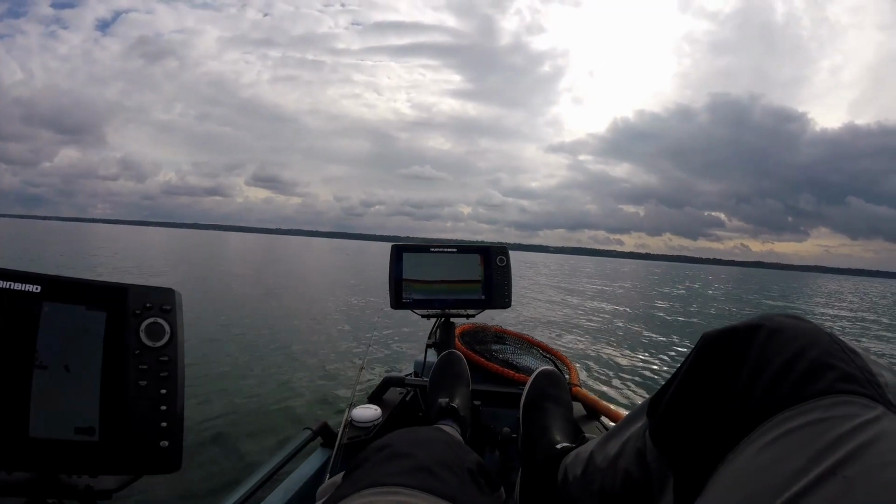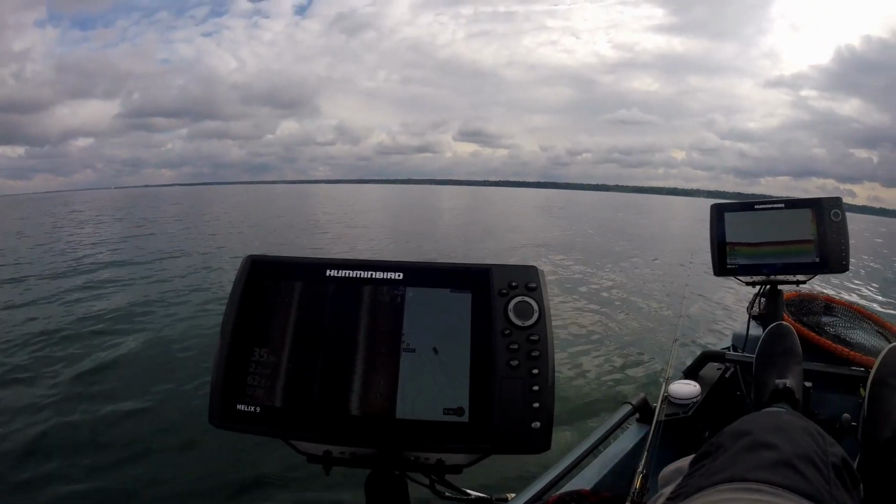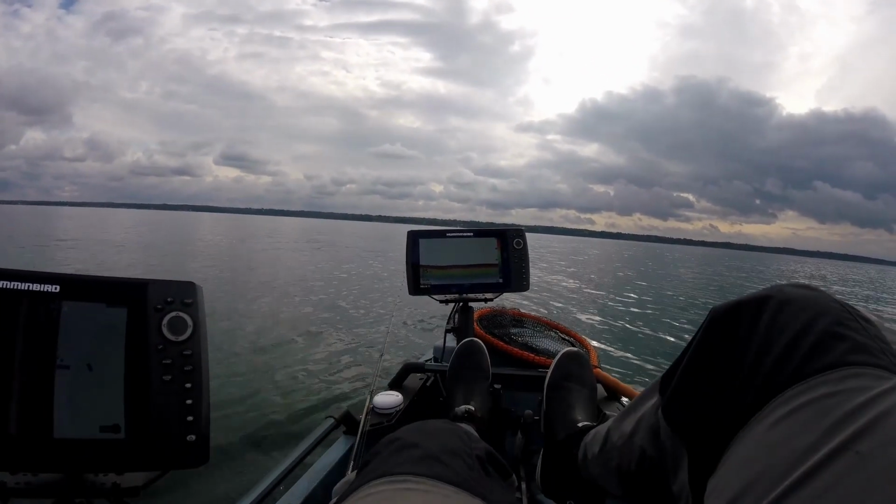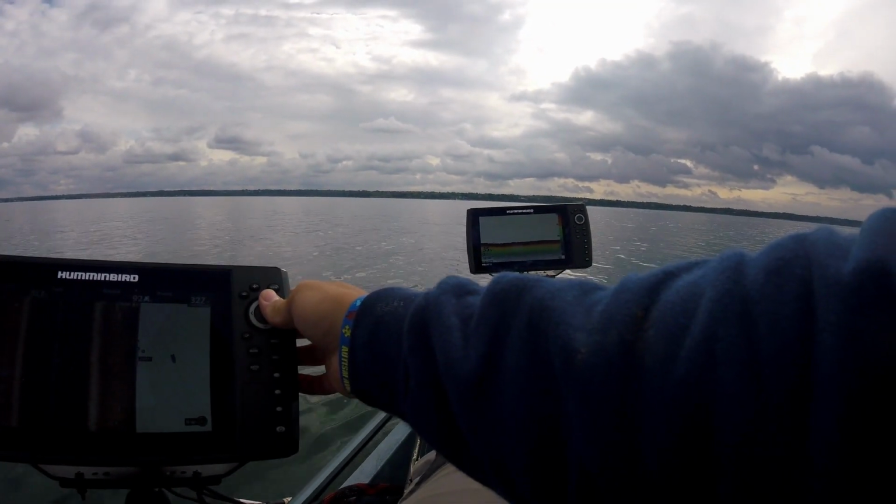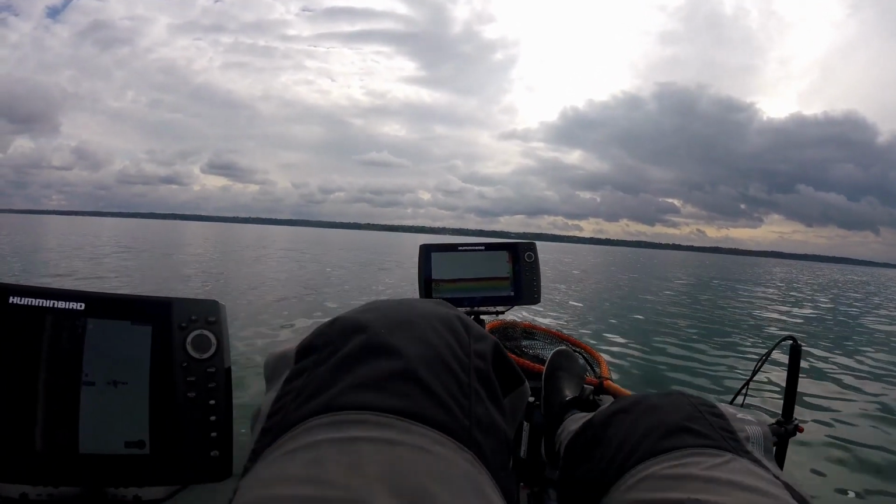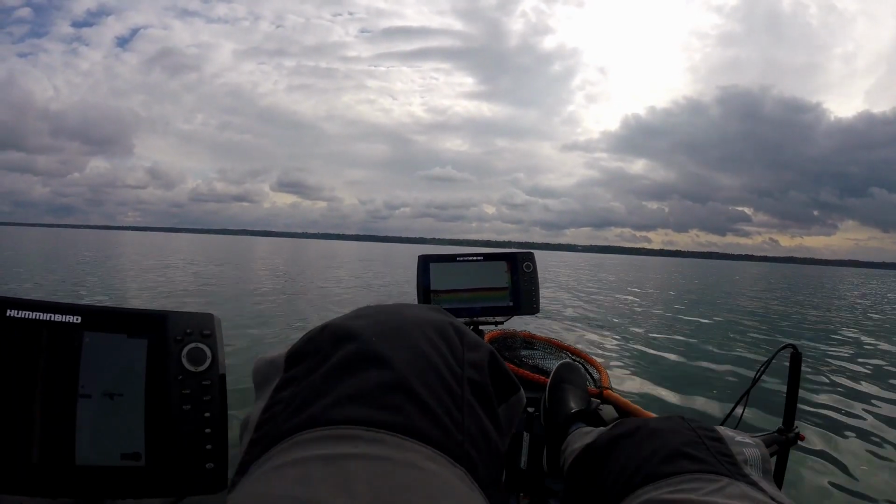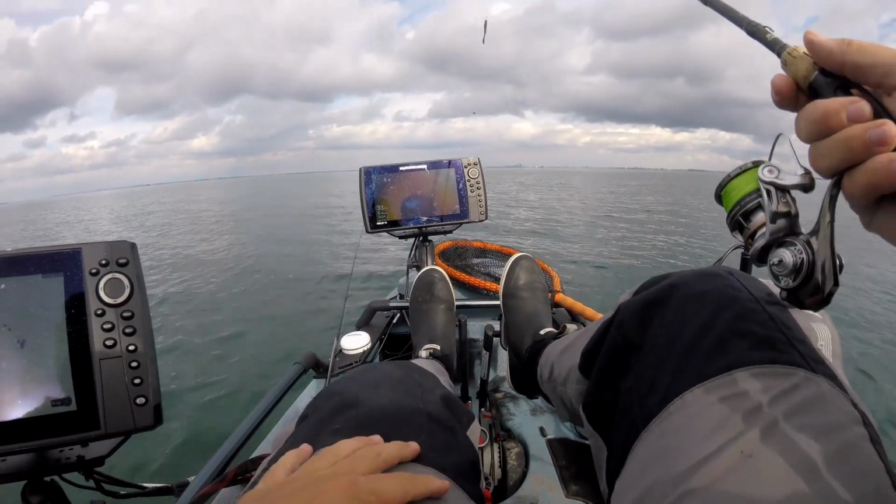Basically, we are graphing. We've got our side imaging, mapping, and 2D up front, and then we'll switch it over to the 360 once we find some good stuff. But basically just trying to find more schools to get after before we go back to our old schools. Just gonna try to find some newer things, maybe some fish that are willing to eat, but so far nothing too crazy.